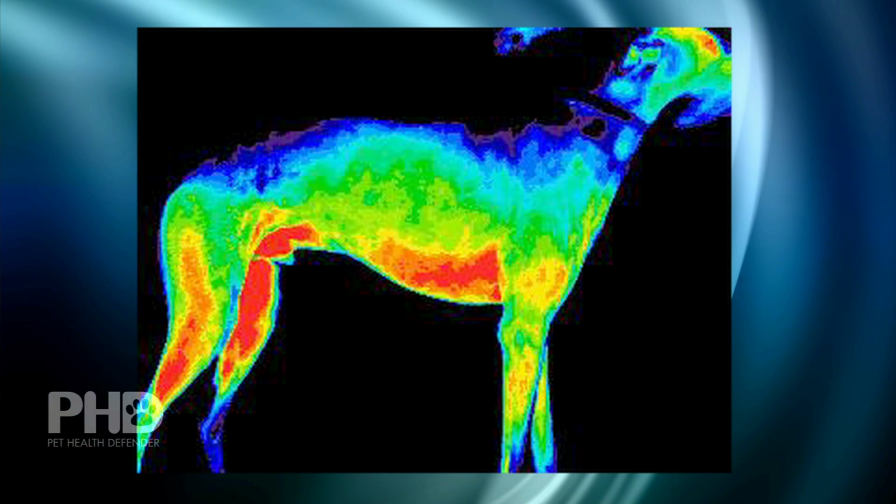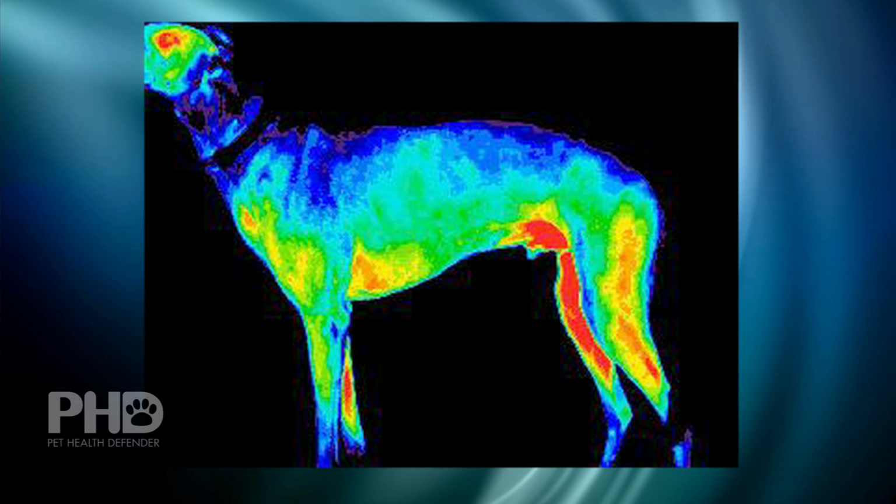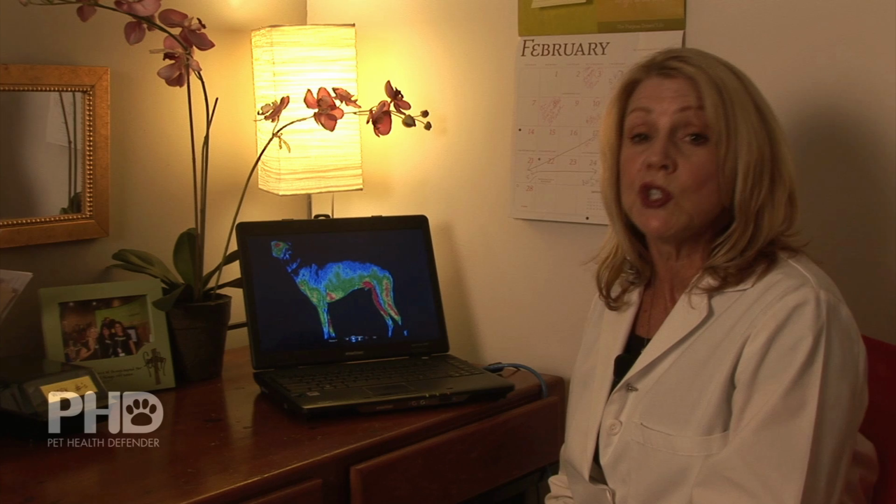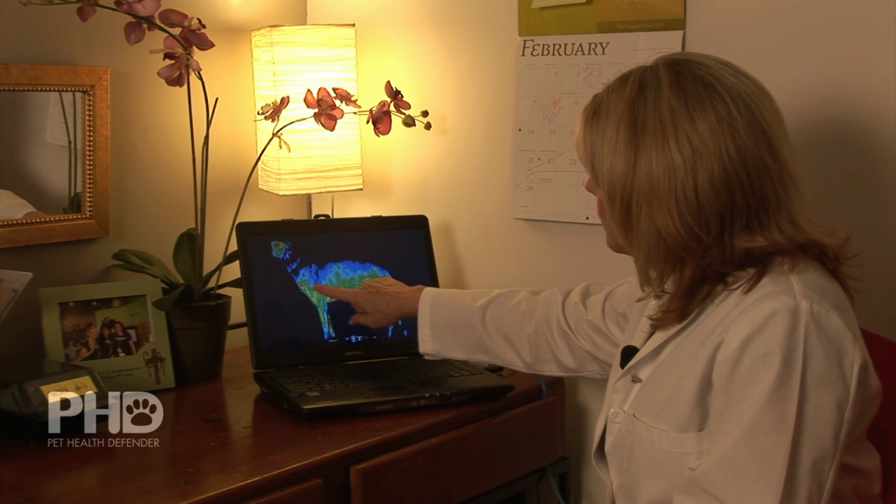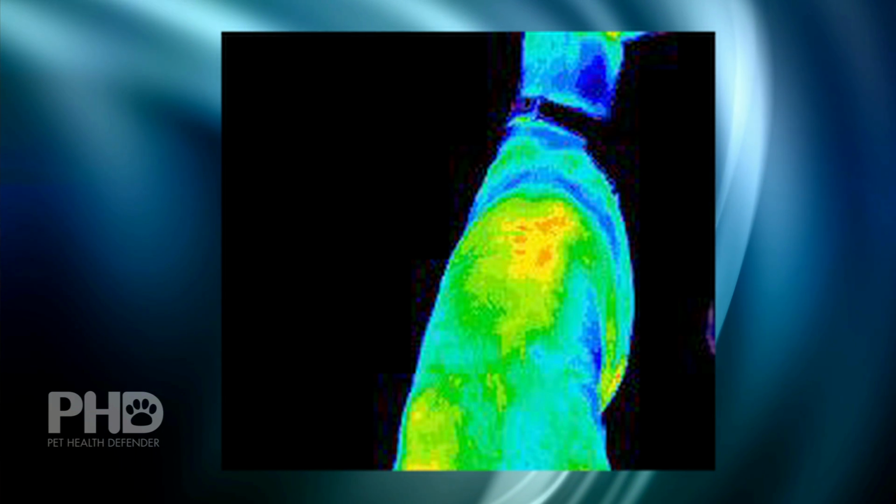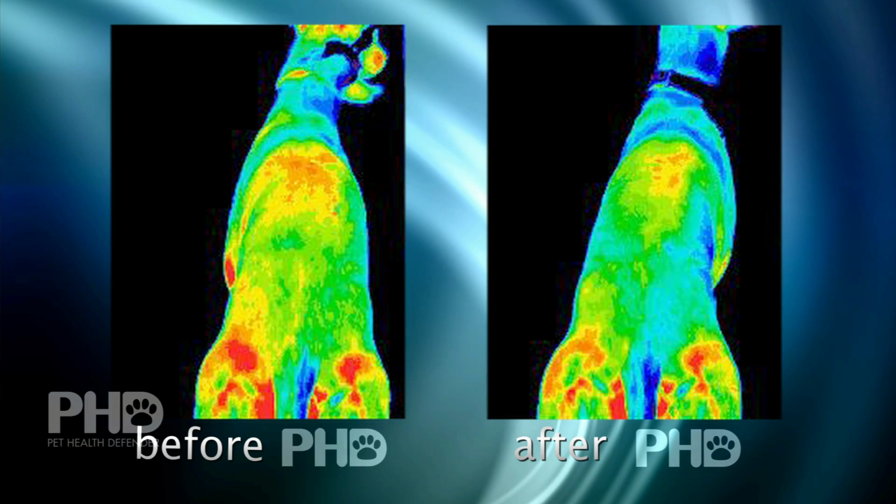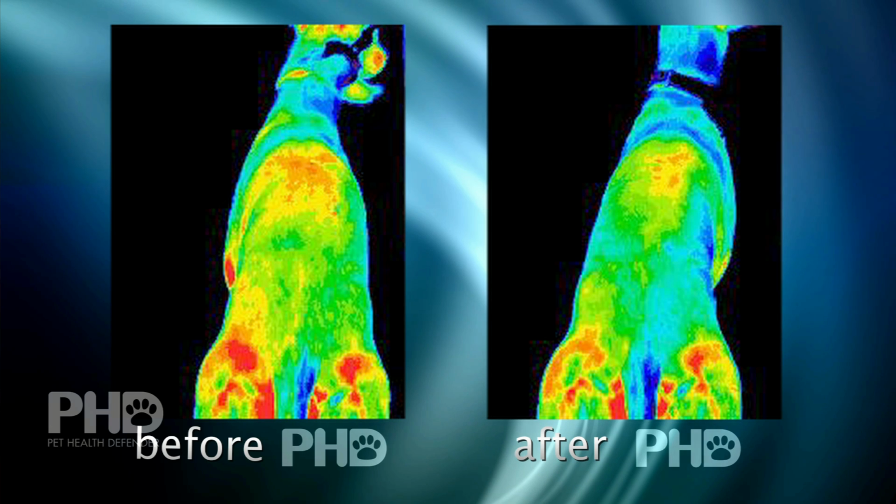And here's Mo again, 20 minutes later after we applied the PhD. And here you're seeing less inflammation, but especially on his leg that was bothering him, which he came in limping. You can see that inflammation has really settled down in that leg. And here we have the upper back again, and you can see how much that inflammation is dissipated in that upper spine. And that was only after 20-30 minutes time I took this picture from the first picture. So that was pretty amazing to me. I know he's a happier dog too.